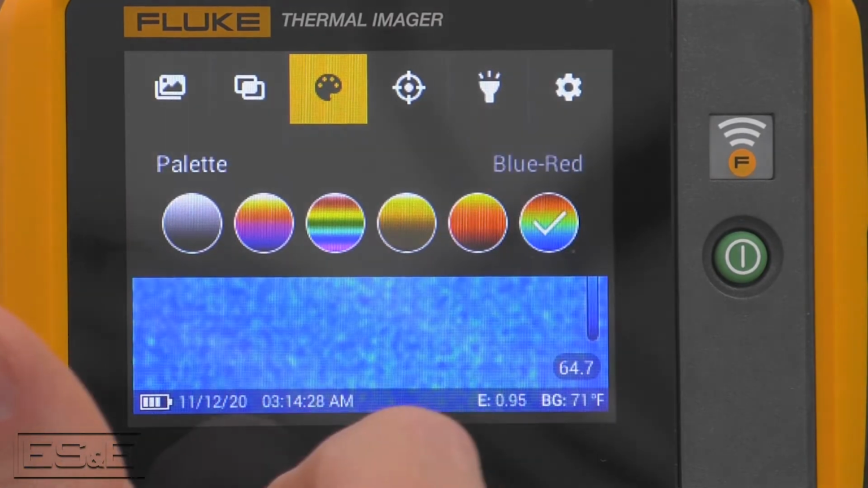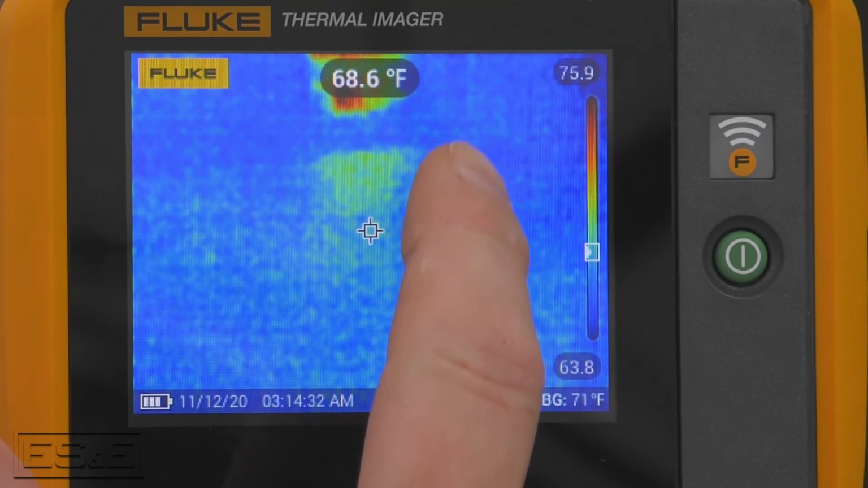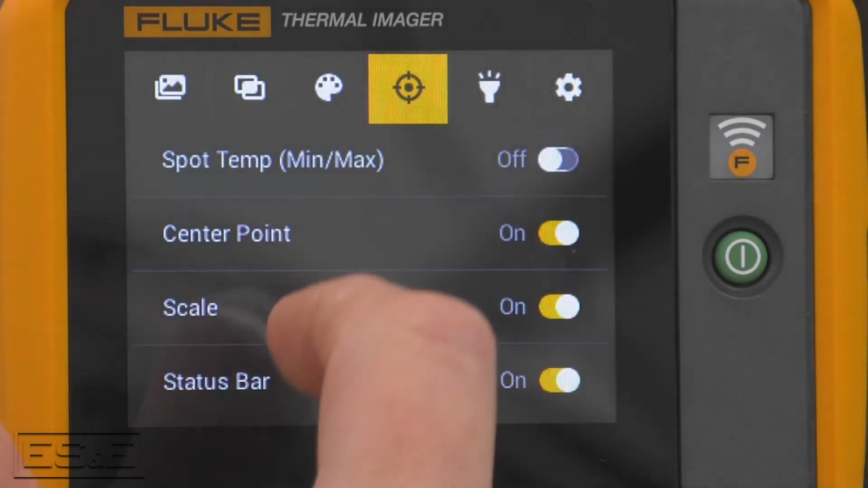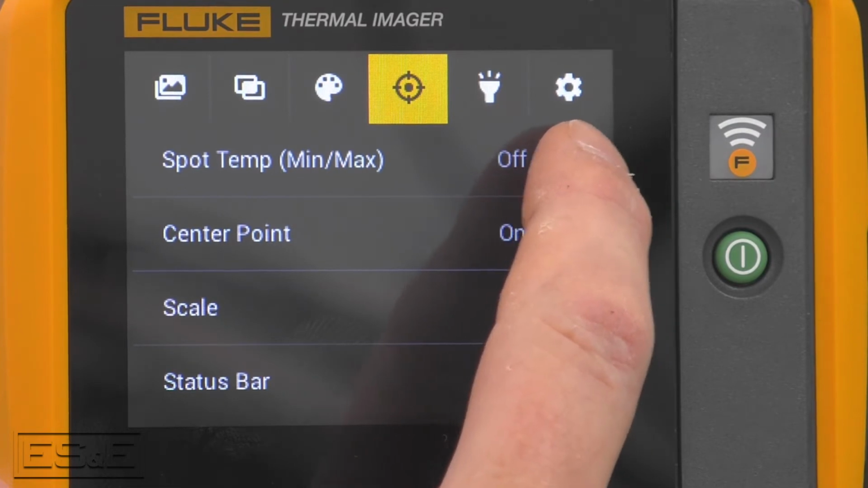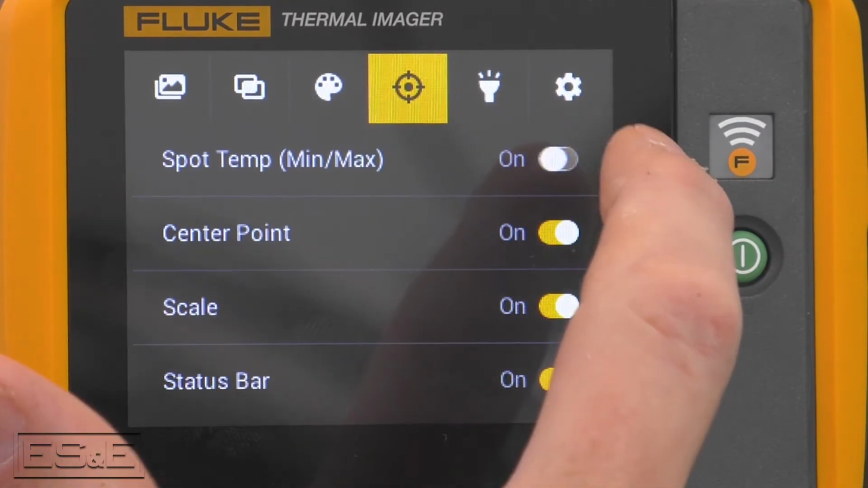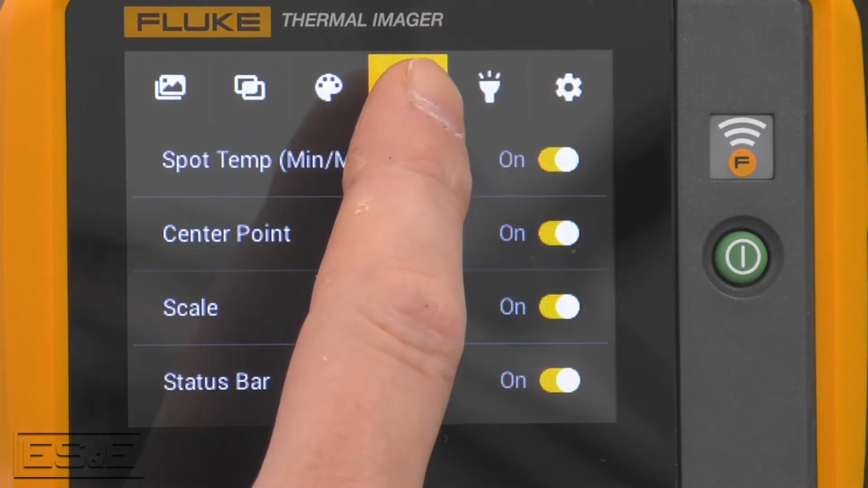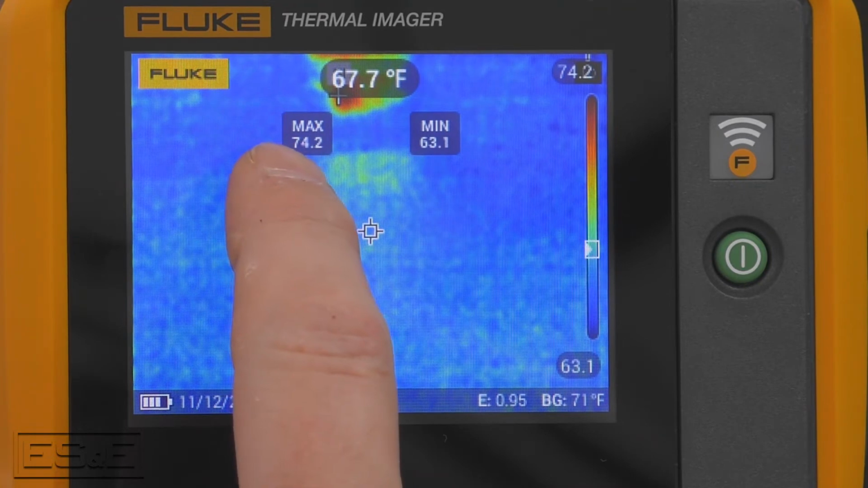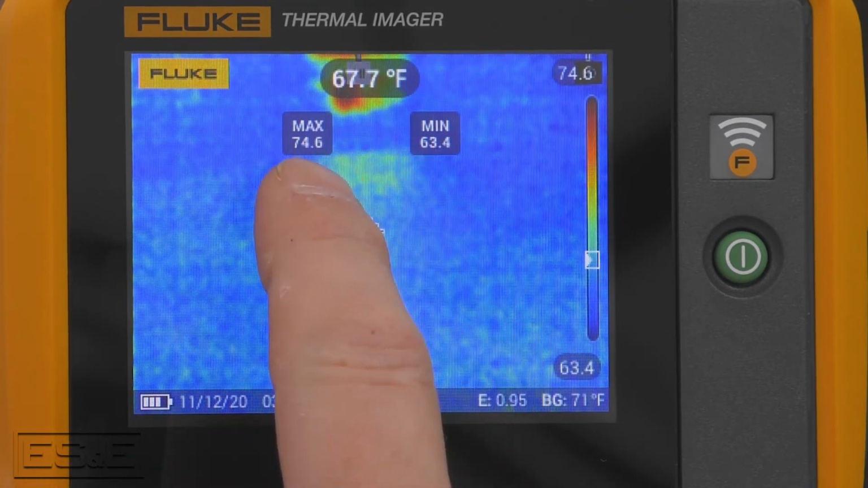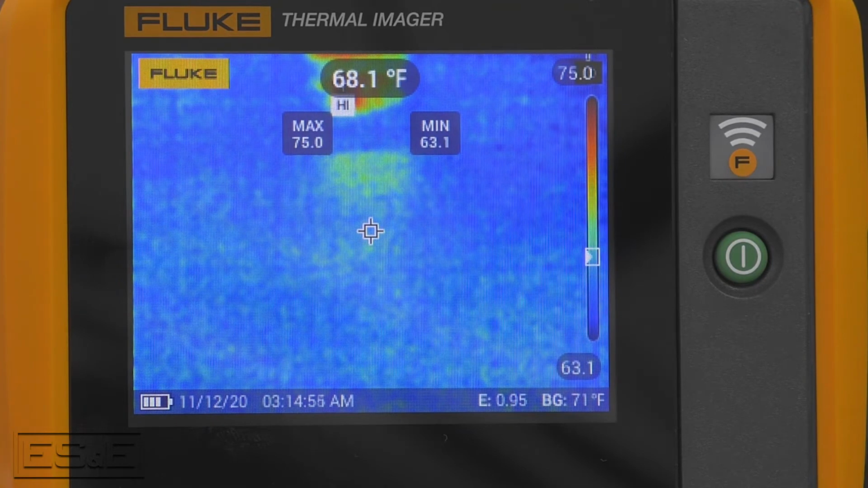If you want to add more markers on the screen, in the menu, just kind of middle right, you'll see the marker icon. It looks like a bullseye. Yeah, a little bullseye. And then just right at the top choice, it says spot temps. Turn on your spot temps. Now you'll see two more readings at the top. One is min, one's max. Min, max. And you got the digital readings there.